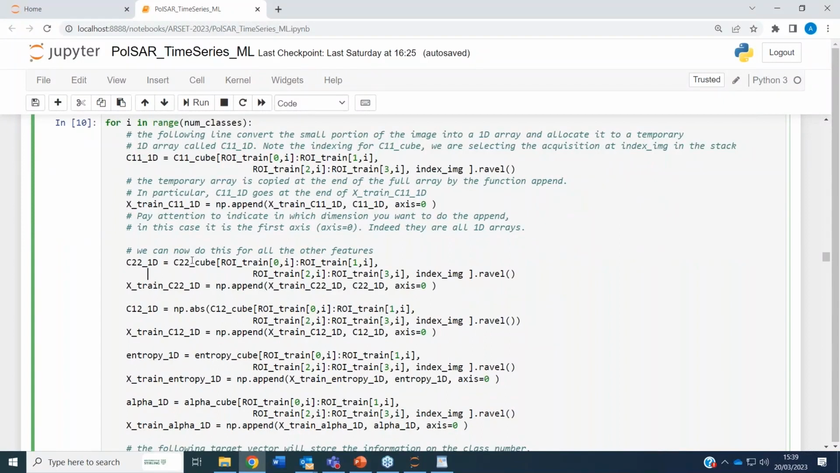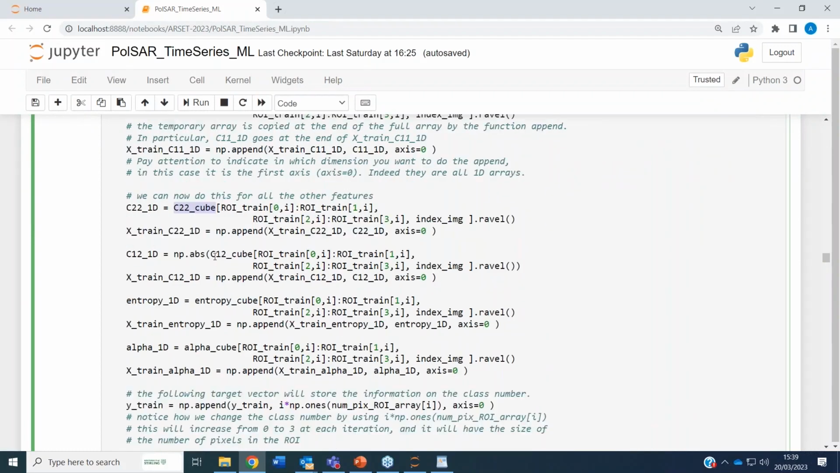Then we do the same for the cube C22, which will be the cross polarization. We do it for the cross correlation, we do it for the entropy, we do it for the alpha. We just repeat things. You see, this code is a bit redundant.